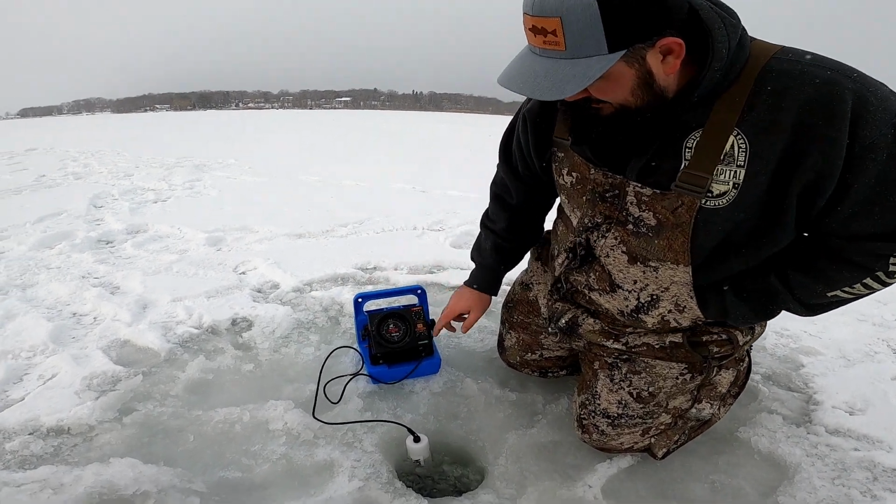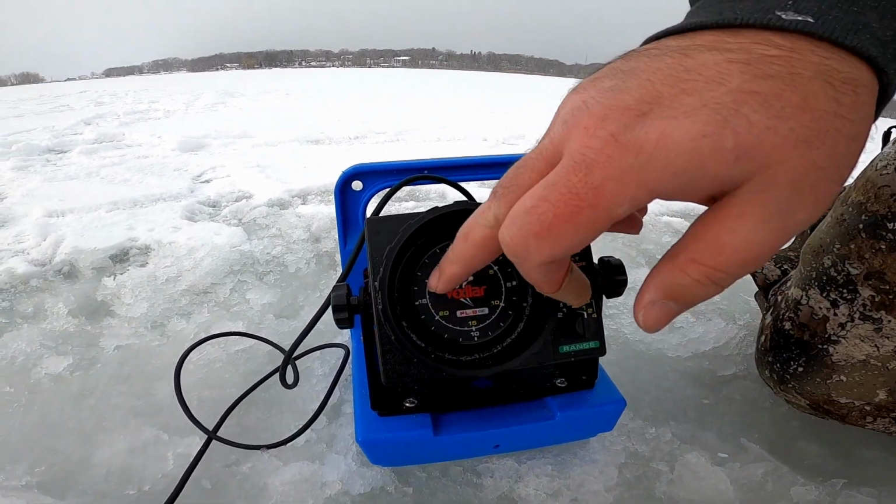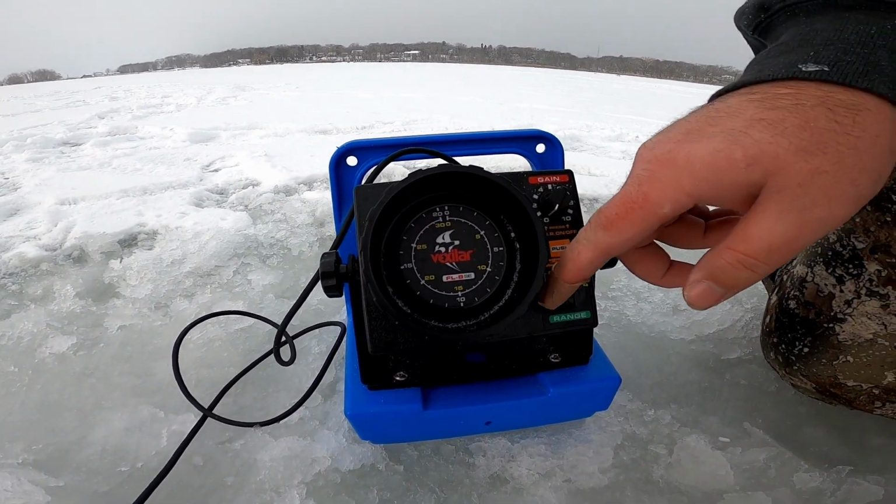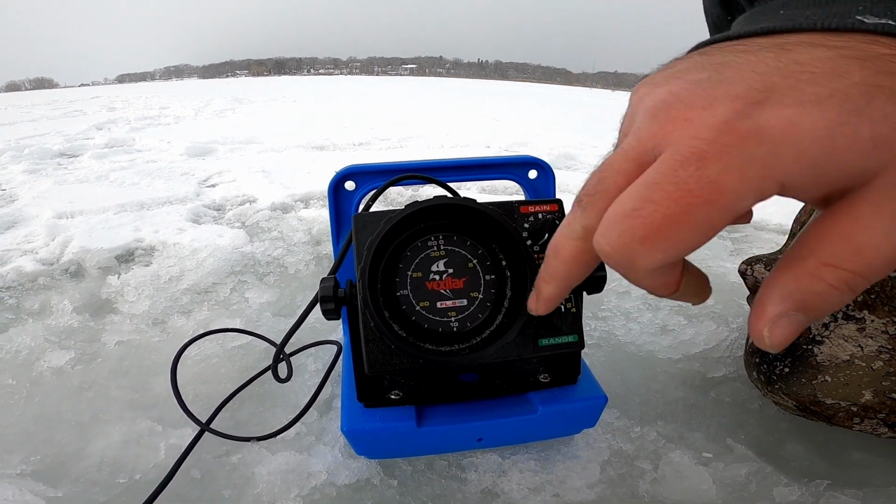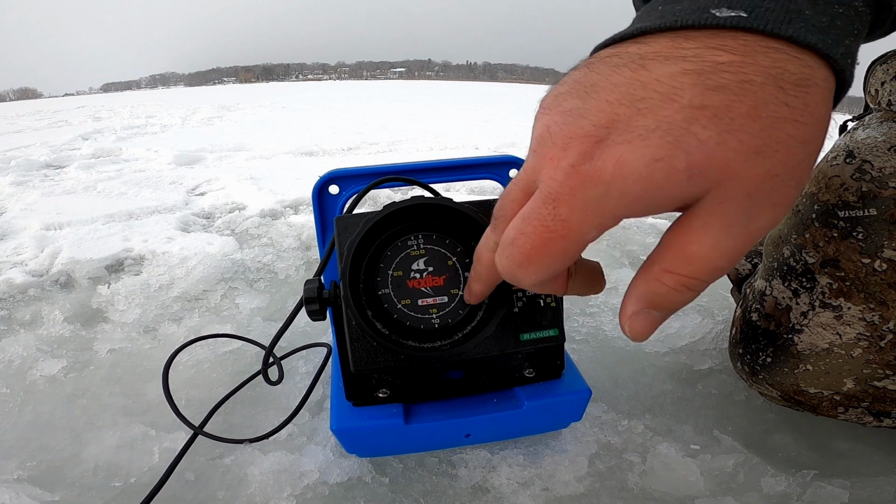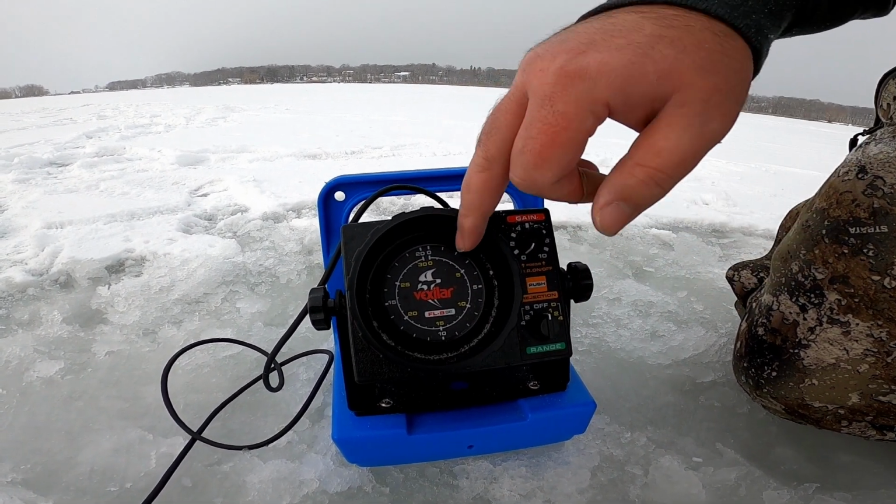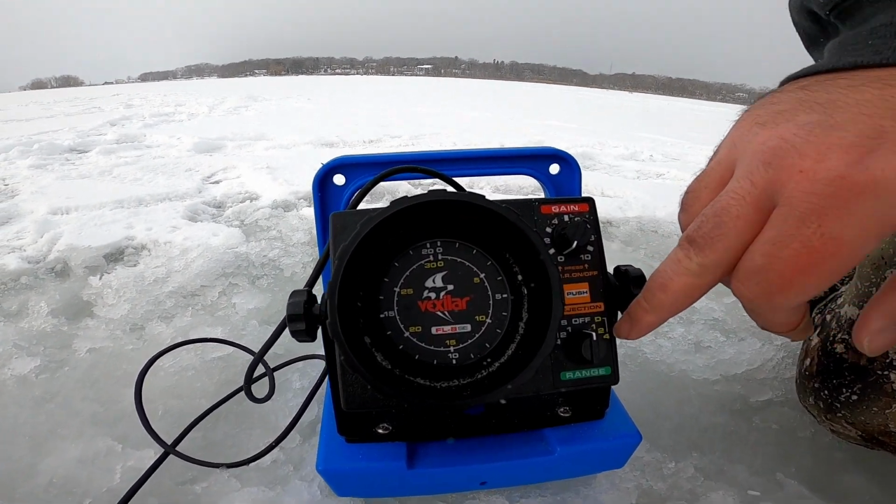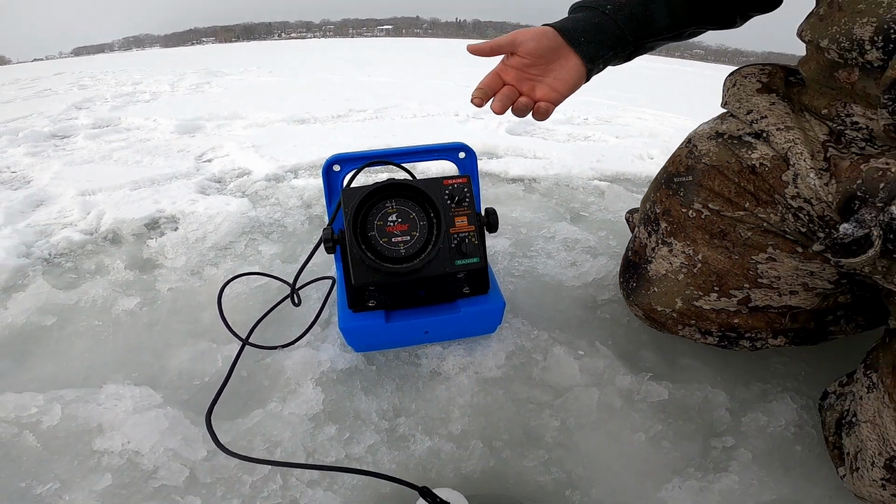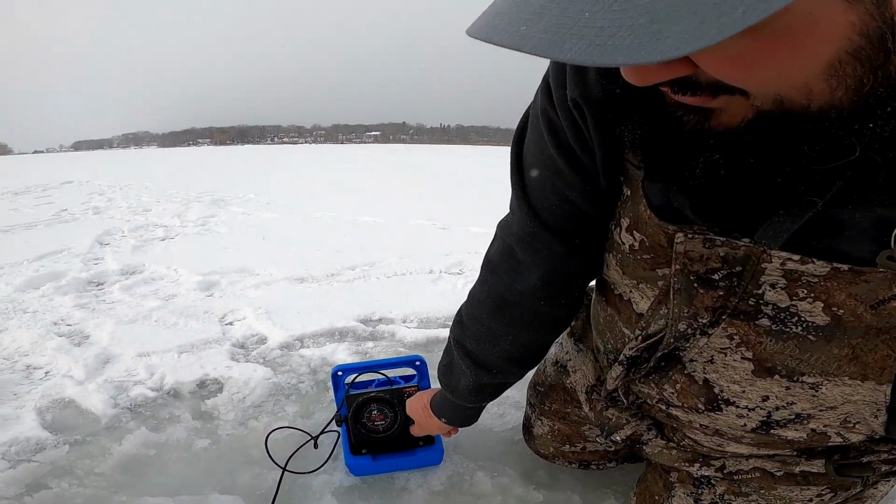So as we talked about, we turn it on. Depending on how deep the water is where you go, so like this white one, that's 0 to 20. The white 2 is 0 to 40. The yellow is 0 to 30, 0 to 60, and then the 4-time multiplier. So I could use this in 120 feet of water if I ever was that deep. So I'm going to just turn it on.